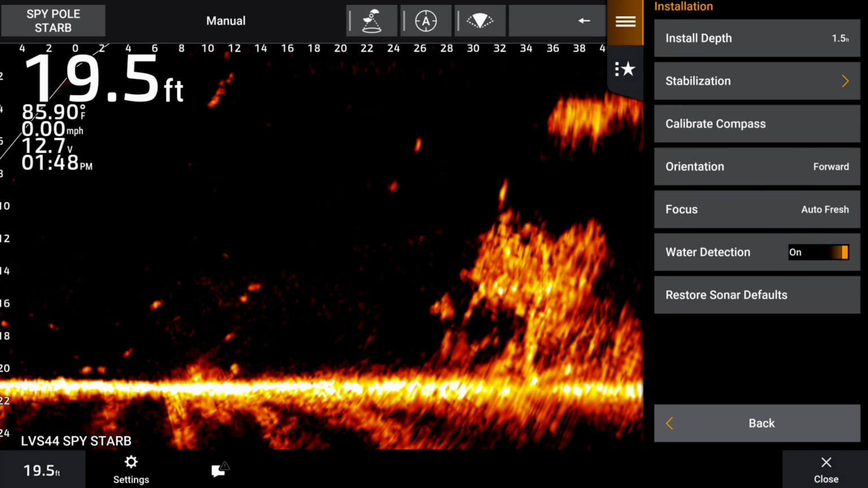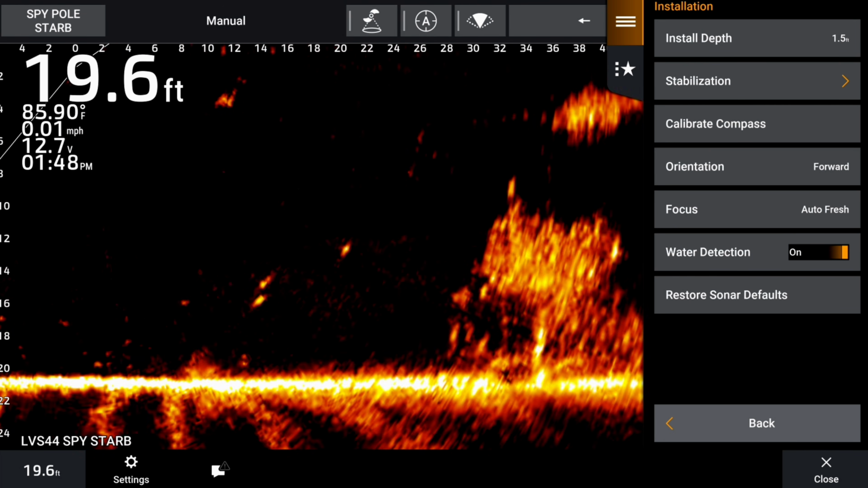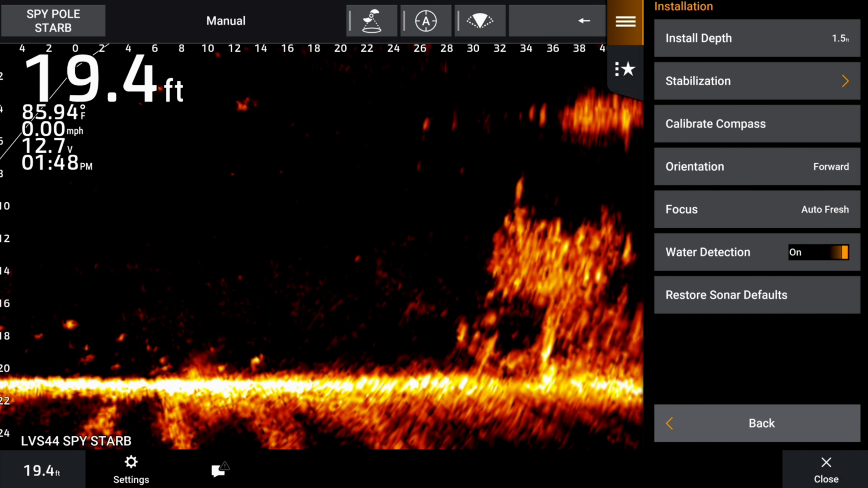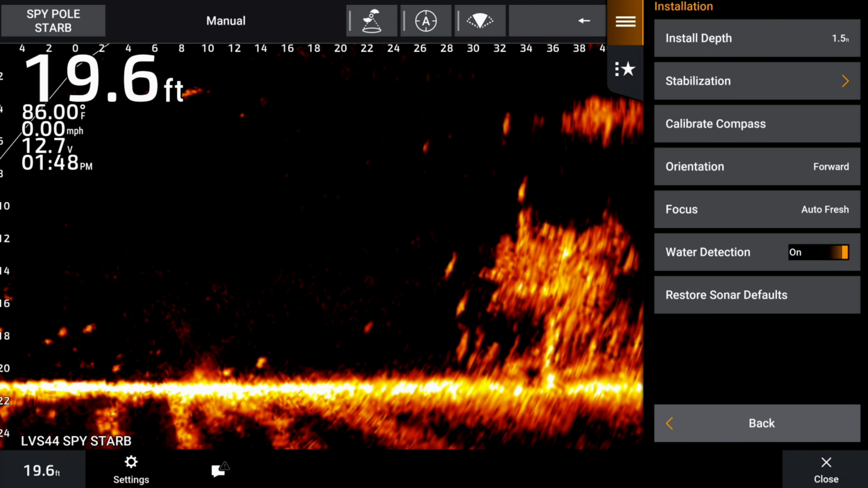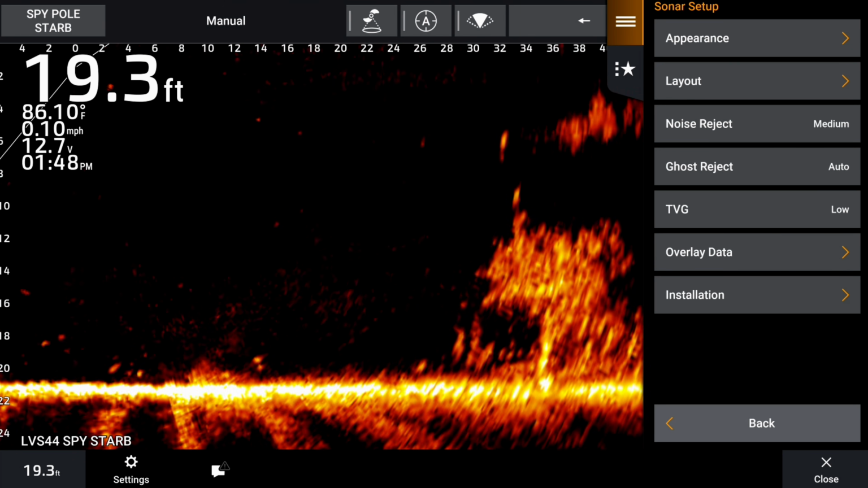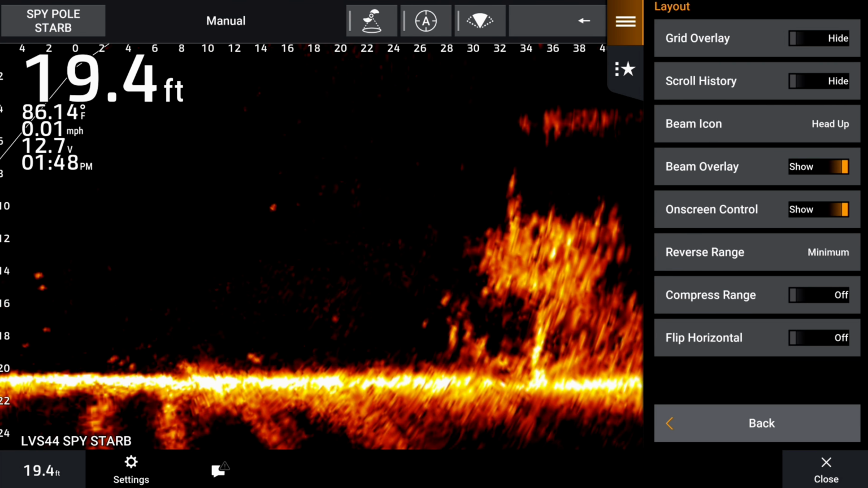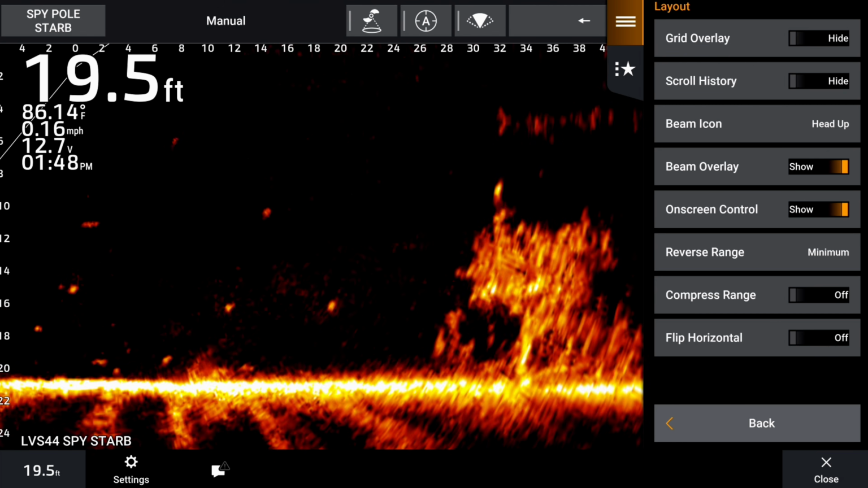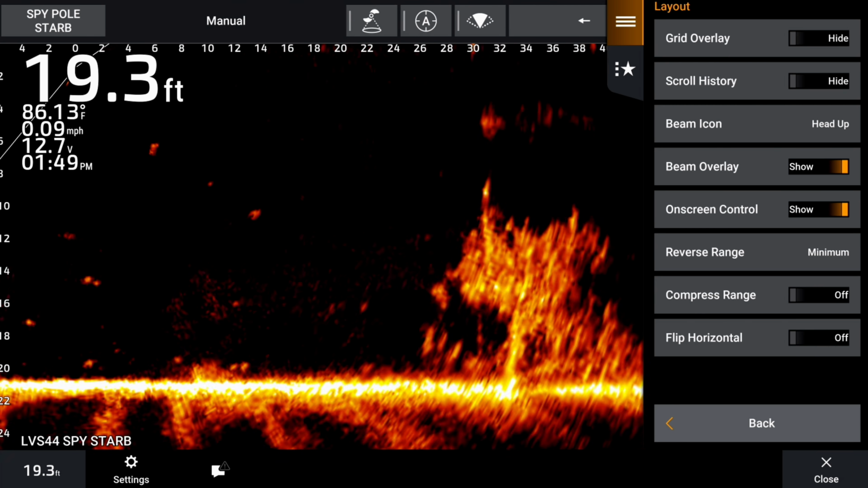I have seen no stabilization issues at all with either one of the transducers that I have. We've got the orientation in forward, of course, and then we've got our water detection on, and by the way, that does work. We'll go back and we will go to layout. There's really nothing on layout to show you except for the reverse ranges at minimum. And you can kind of turn on the grid or do whatever you want to do on that.